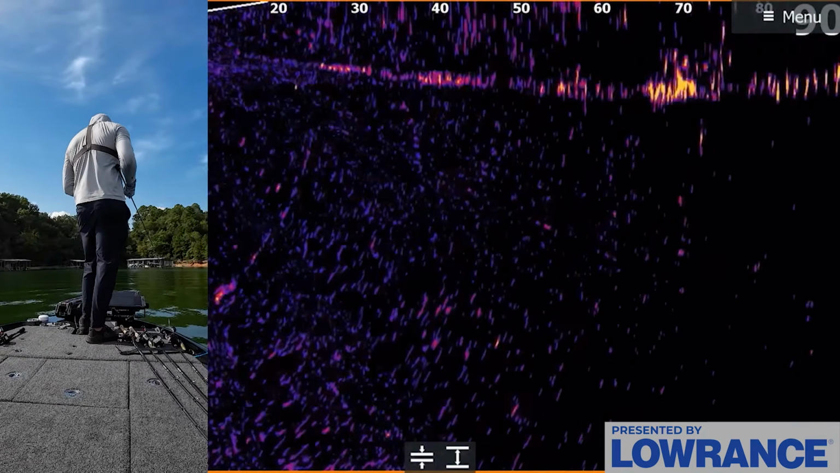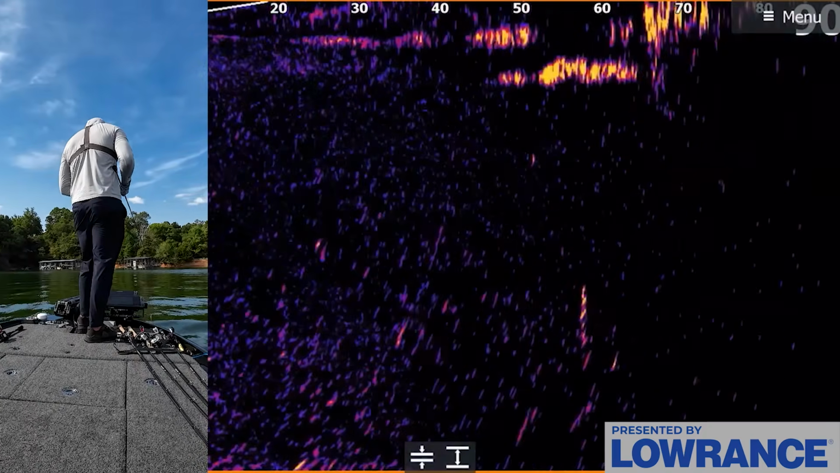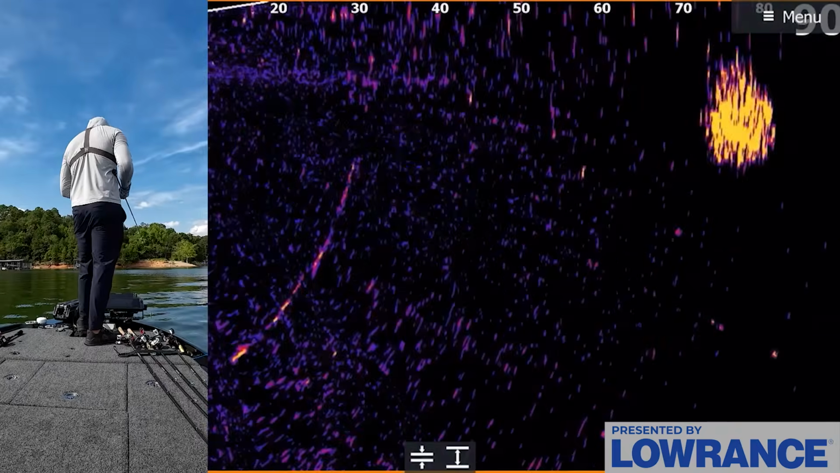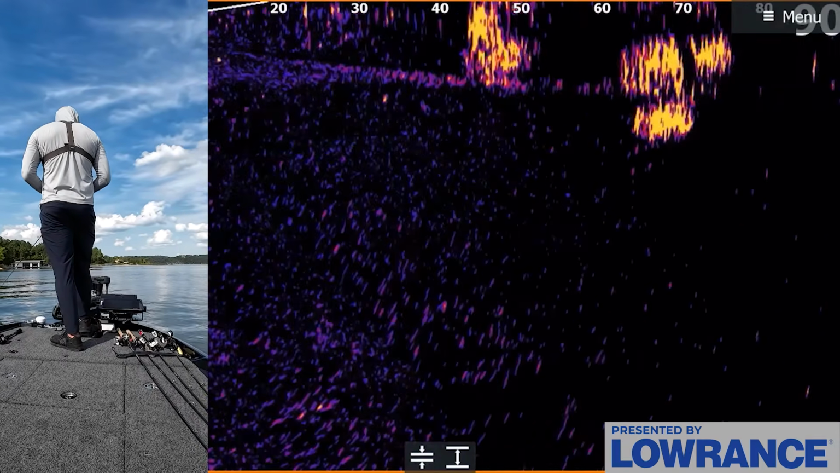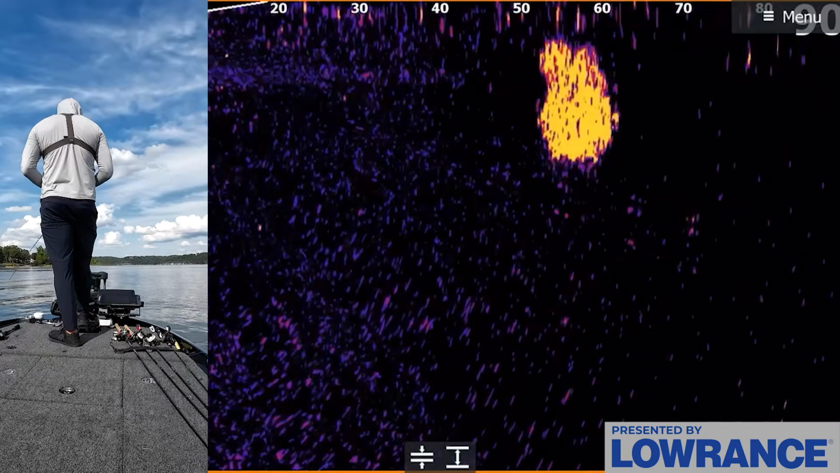I'm sure there's probably some decent largemouth roaming around out here and some good spotted bass. I'm not going to do this for long. I want to see if maybe I can get one more fish doing this, and then we'll keep running our other pattern, but it just is something good to pay attention to. It gives us another option to catch quality fish out here when it's been kind of tricky to find those today.